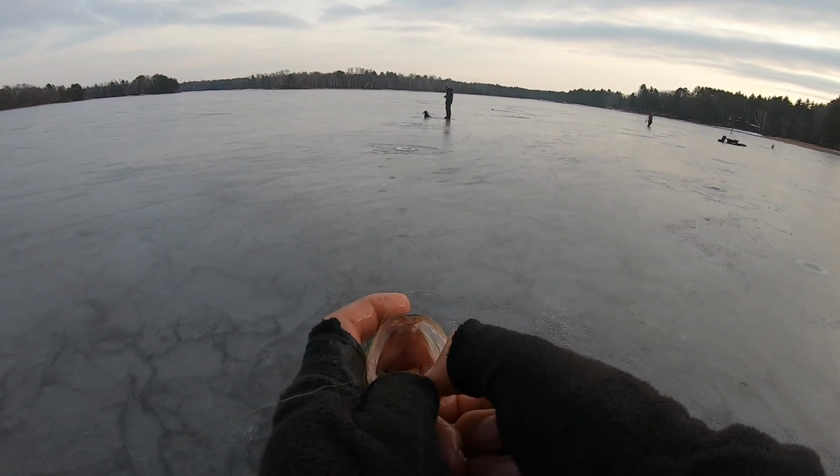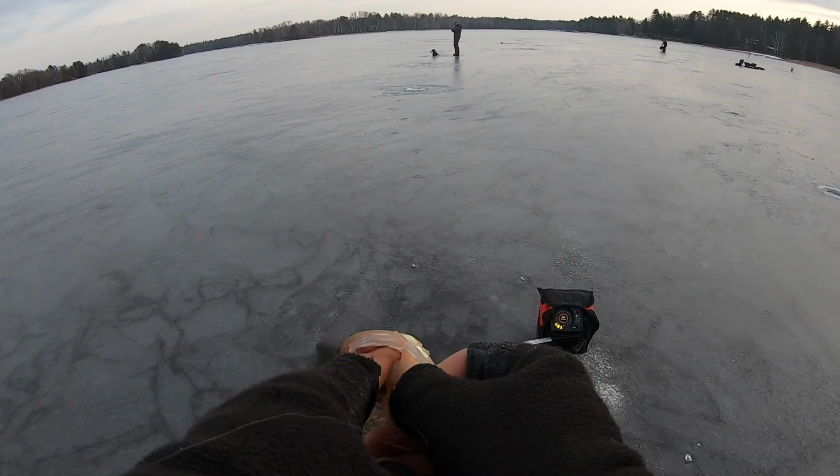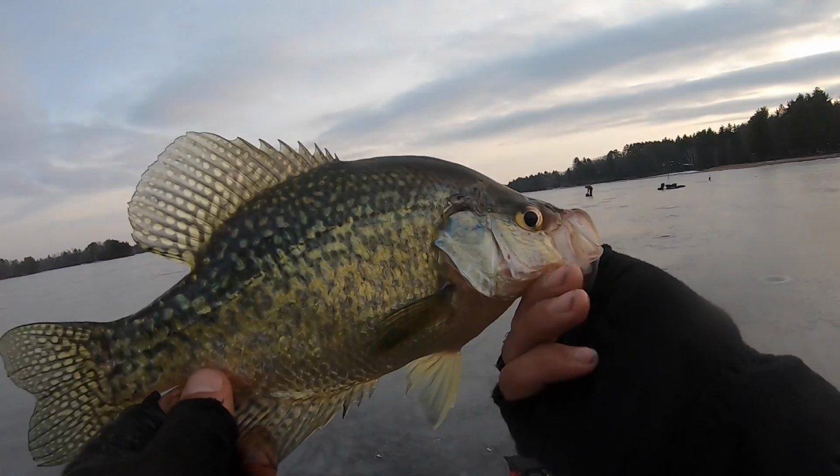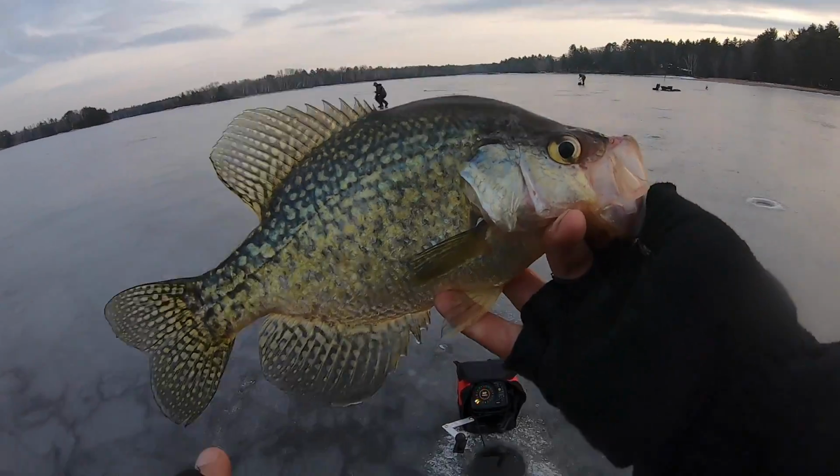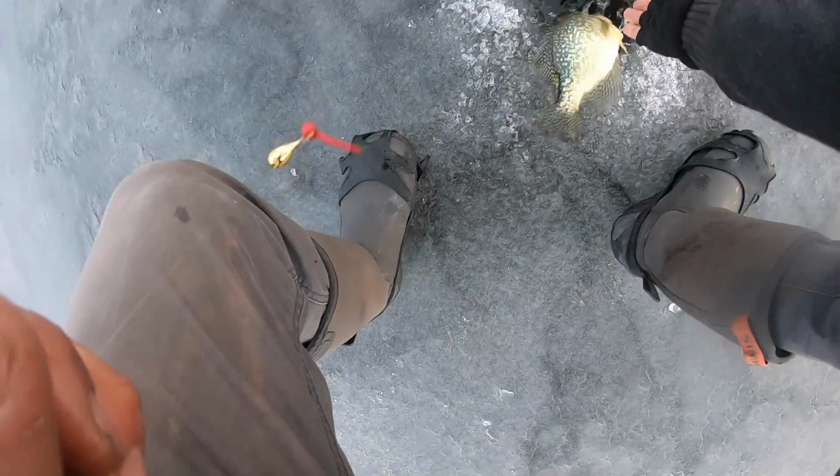Little tungsten jigs, tipping it with just a plastic on there, dropping it down into big pods of fish. That is what it's all about right there. Too much fun. My graph is absolutely loaded.